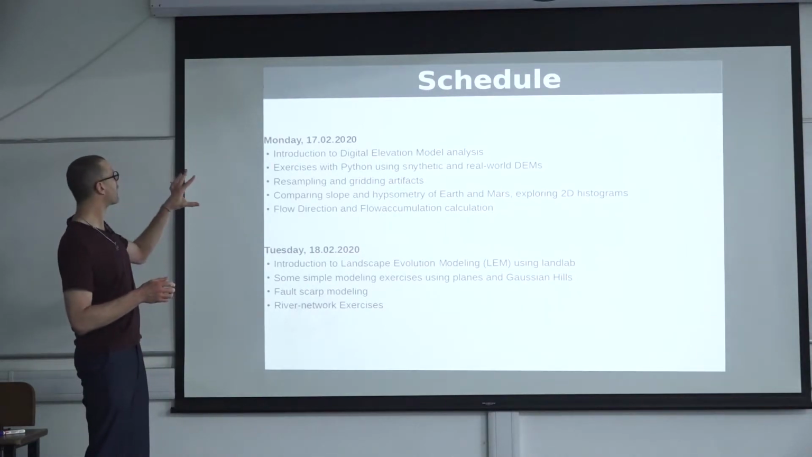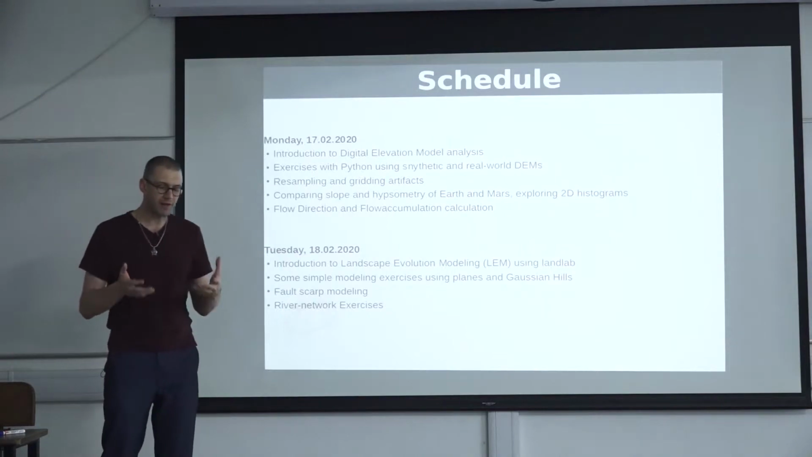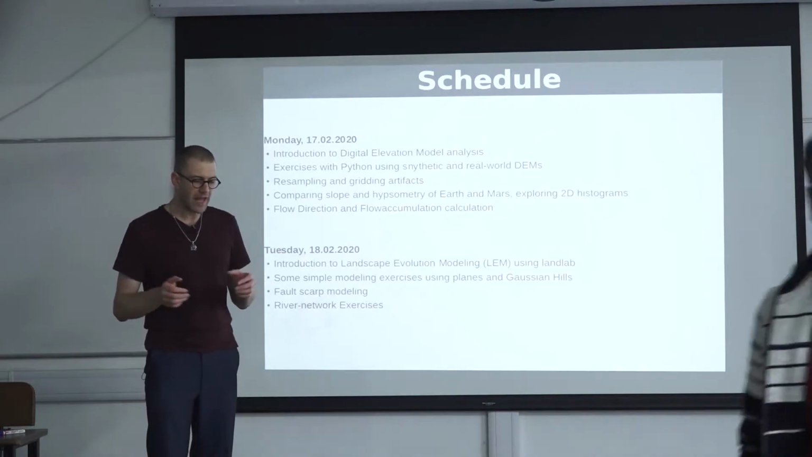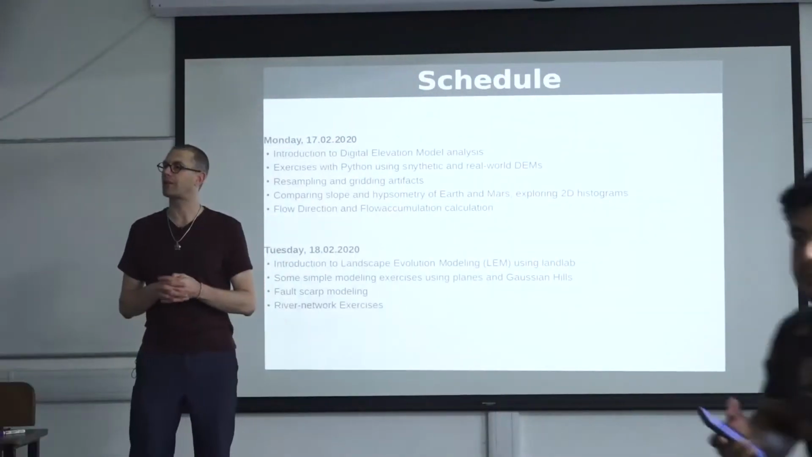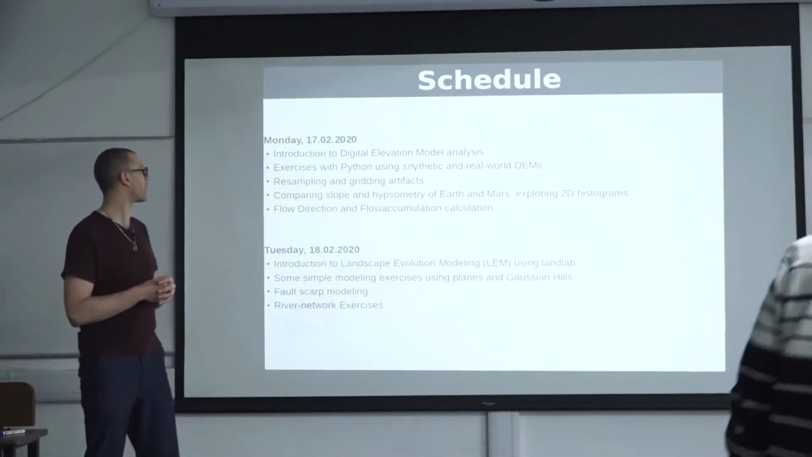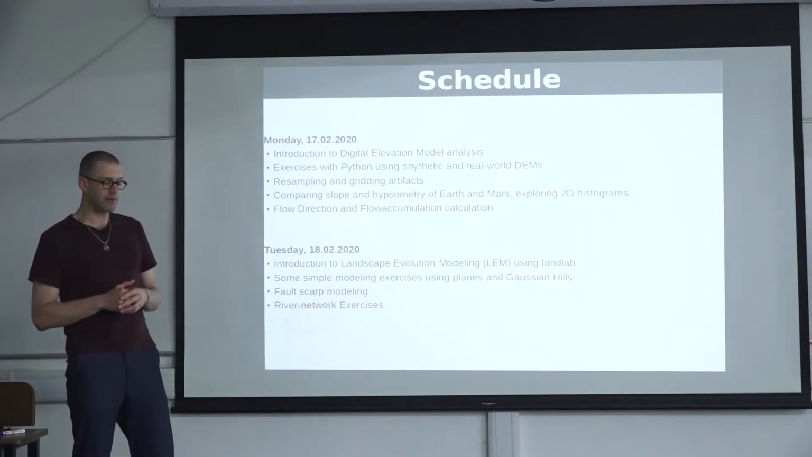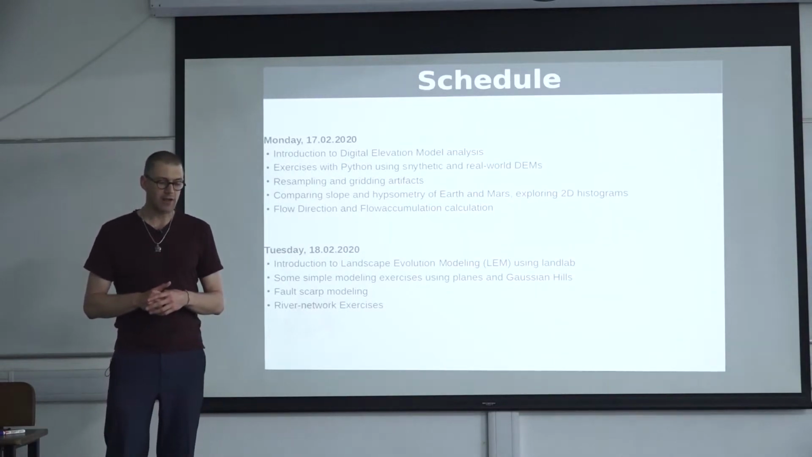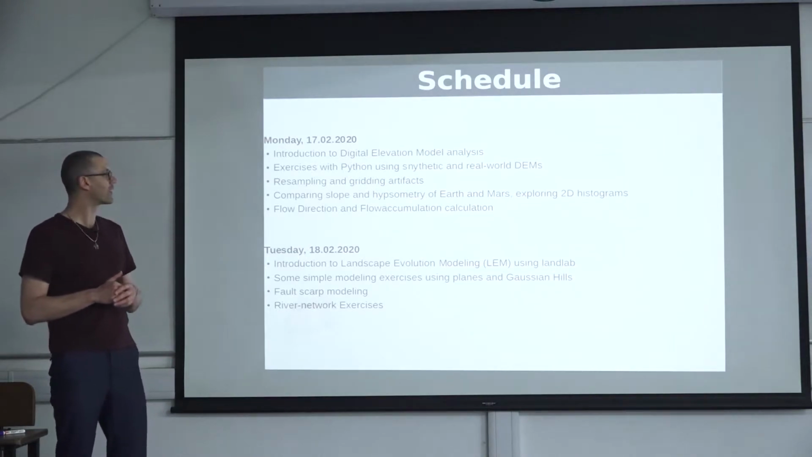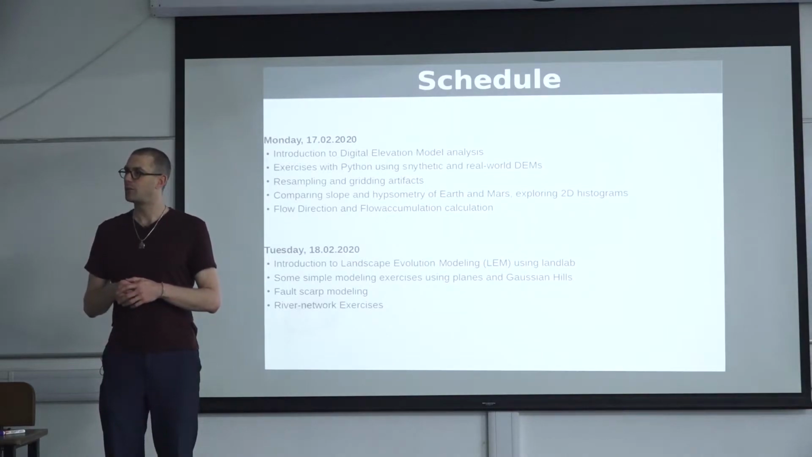So today is focused on digital elevation model analysis, and we will be discussing some processes and pitfalls and caveats of using digital elevation models in describing hillslope processes, for example, or deriving river networks. And we will be doing this with synthetic and gridded data sets. So we will generate our own model, for example, of a Gaussian hill. So we will generate our own Gaussian two-dimensional function.